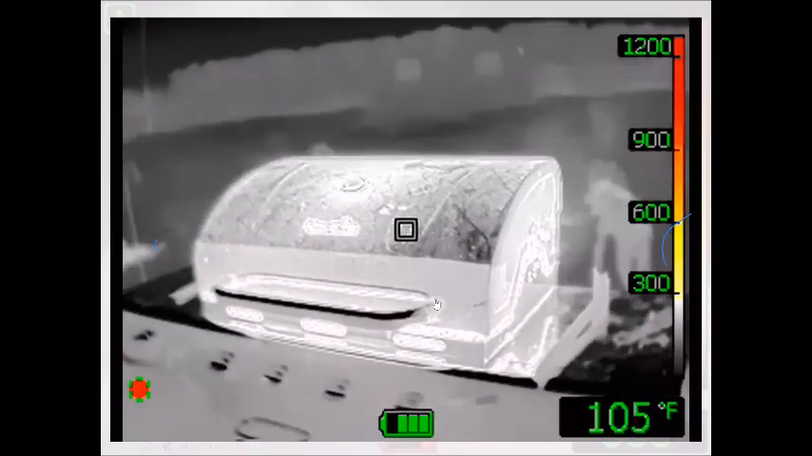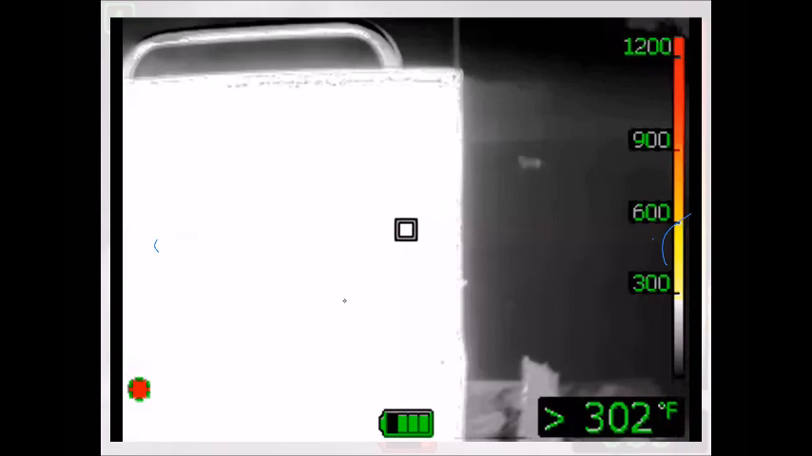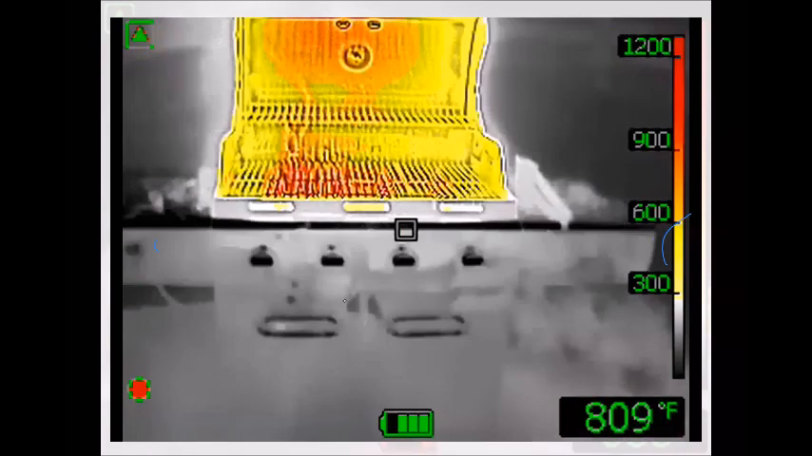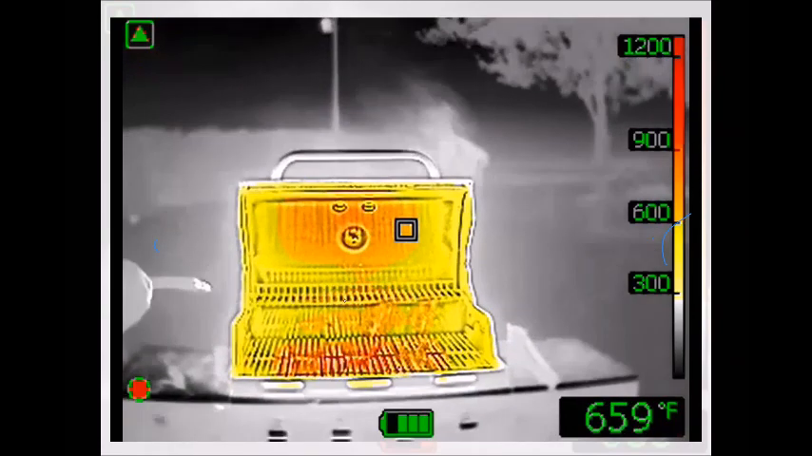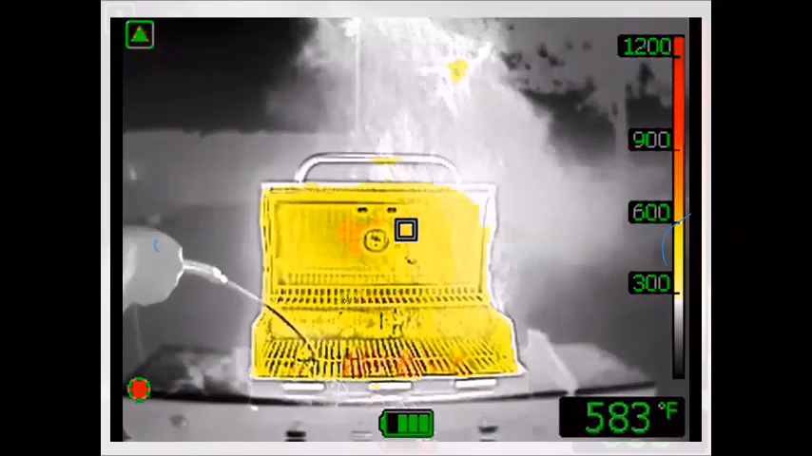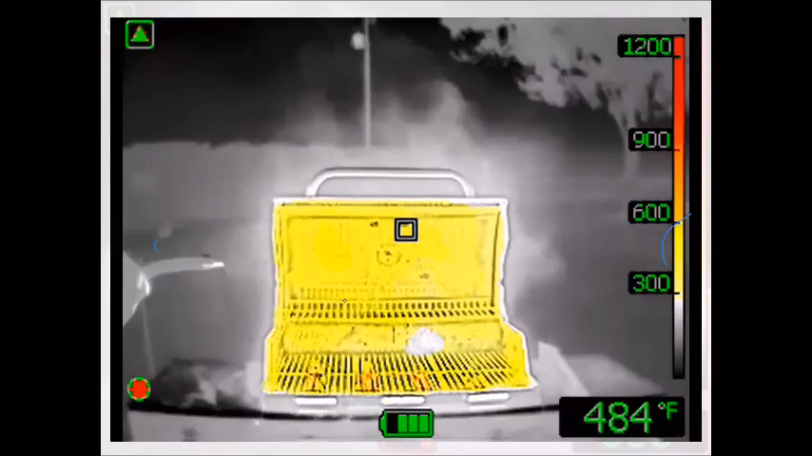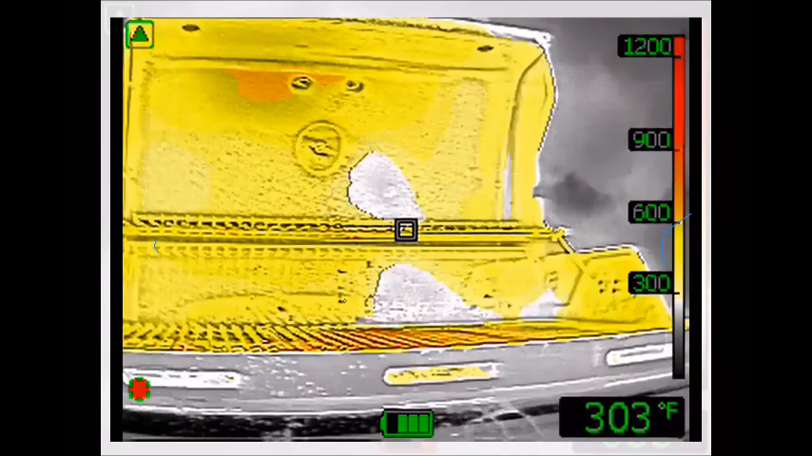You can read the Charbroil with the camera. Camera flip sensitivity modes, and it gives off the true identity of there. It's actually on fire, and I ruined this grill. And I said, hey, put that fire out, please. And then I realized the propane was still on. It was still feeding the fire. So I rusted that thing out for no reason. But a good teaching point, needless to say.